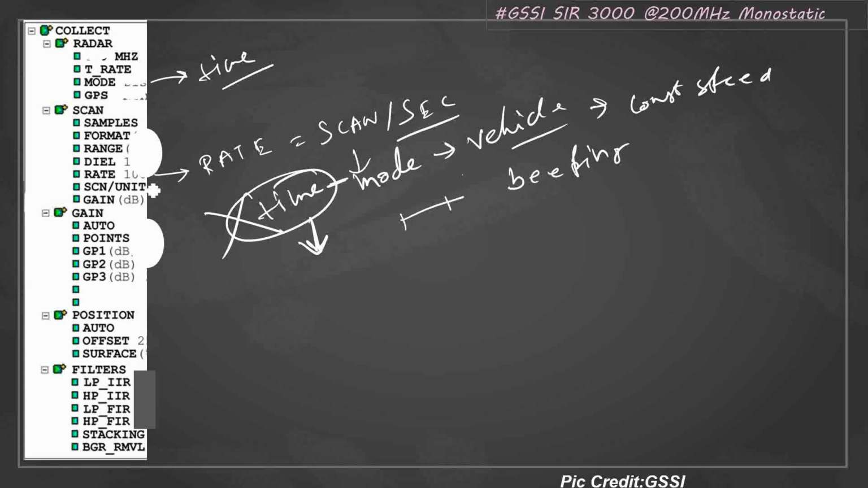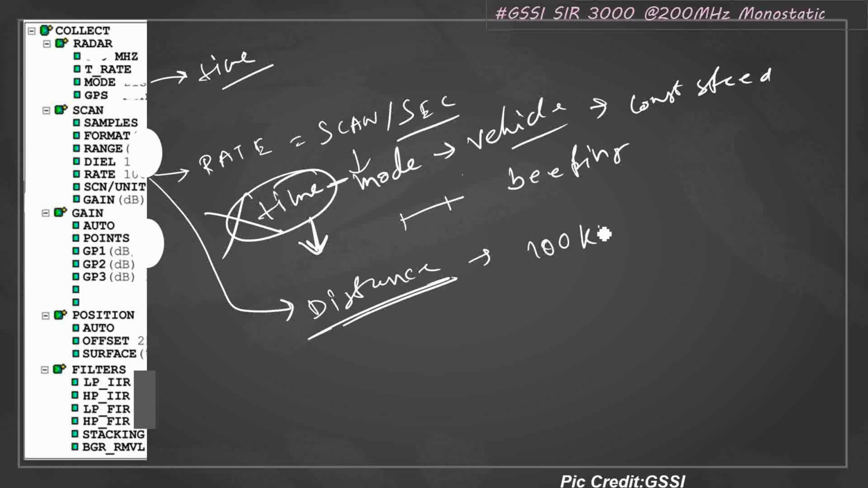Rather, go for the distance mode system, and in the distance mode system you have to select a specific value. Suppose this is a 100 kilohertz, your rate could be 120 scans per second. It could be maximum 120 scans per second, but I suggest keeping it low.